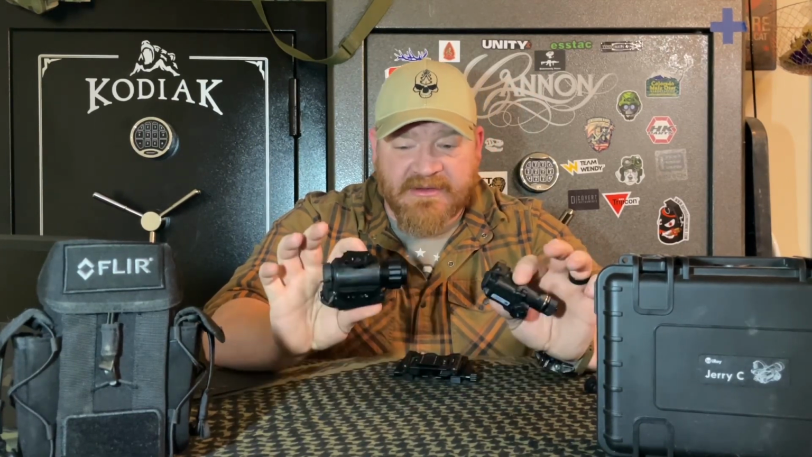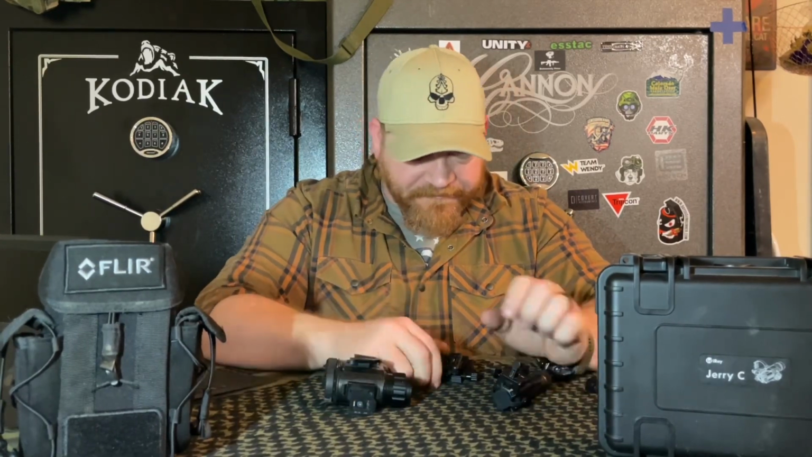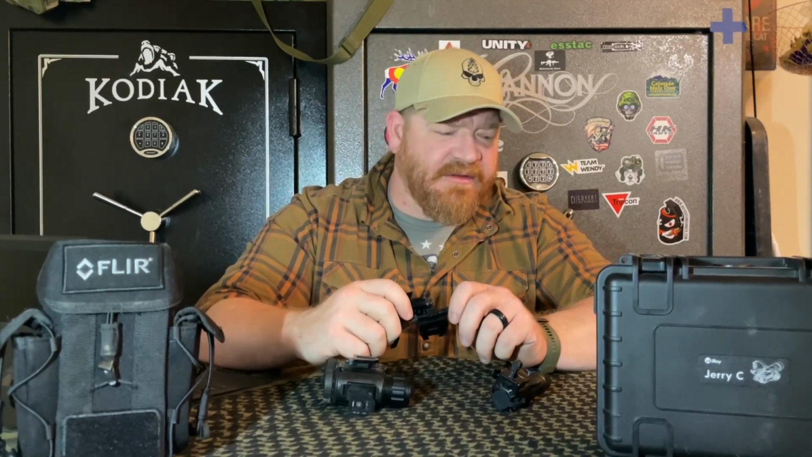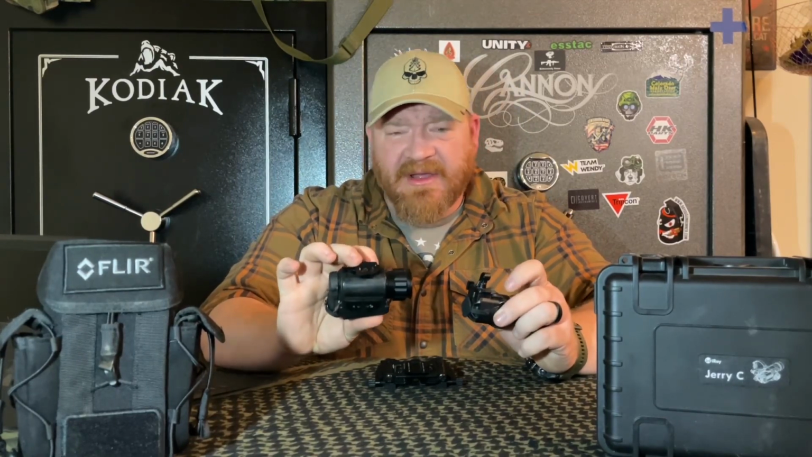I bought both of these thermal devices brand new. I didn't want to skimp on those. I wanted to get the full experience of these devices being brand new. Wilcox stuff like that, these dovetails for the PVS-14s, I can afford to buy knockoffs or used ones, and they'll suffice and make do. But especially because of how much these two items cost, I use them all the time. If I'm not going to use them, I might as well sell them. I'm not going to have them sitting in the safe doing nothing all day or all year.